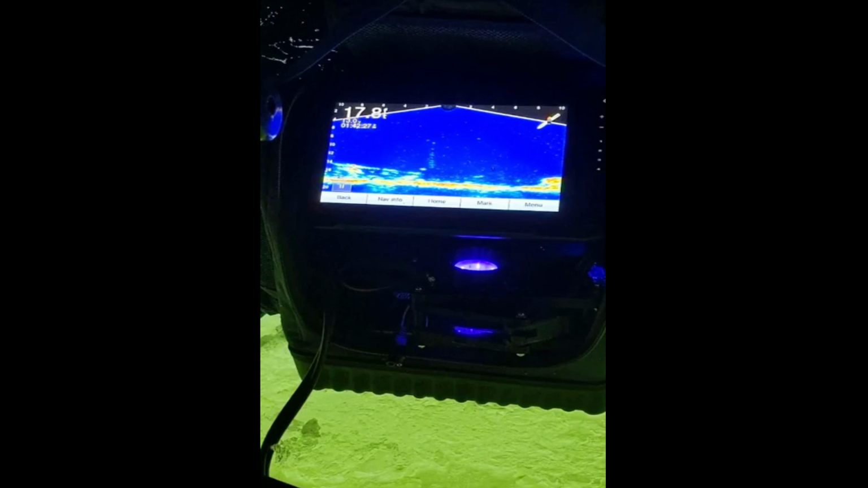Been working pretty good to just sling it right past them, hit the mud, and then come right back out of there and chase it up. There we go. No. Oh, I lost him. Went over to my part of the screen.